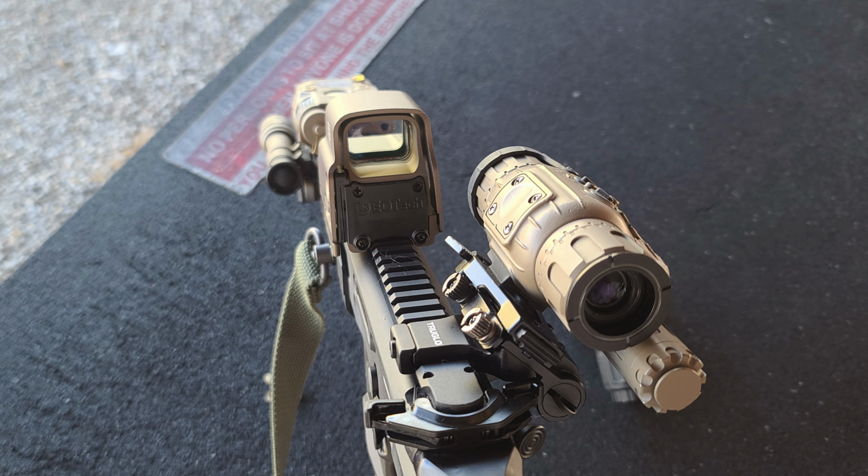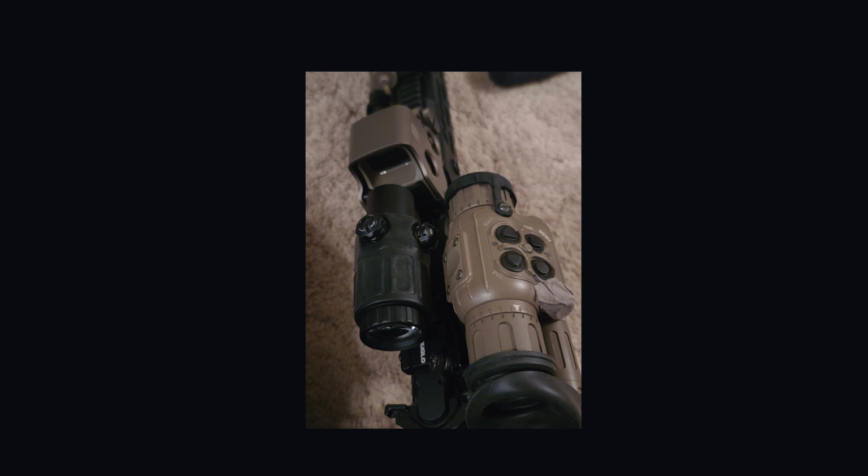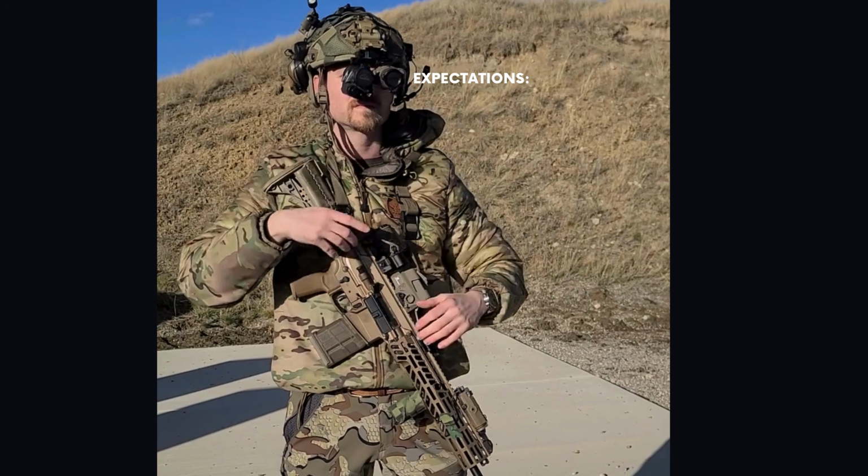As I said previously, this can also be used as a dedicated thermal rifle scope, although I really don't do it because it's 1x optical and has clip-on capability. However, I did find some use with using this as an offset thermal RDS, and I find that way it works pretty well. But sometimes just because you can, doesn't mean that you should.